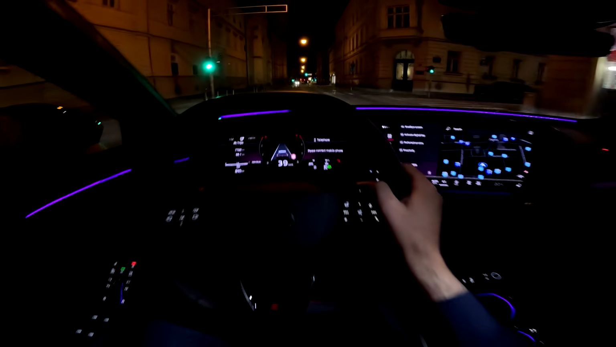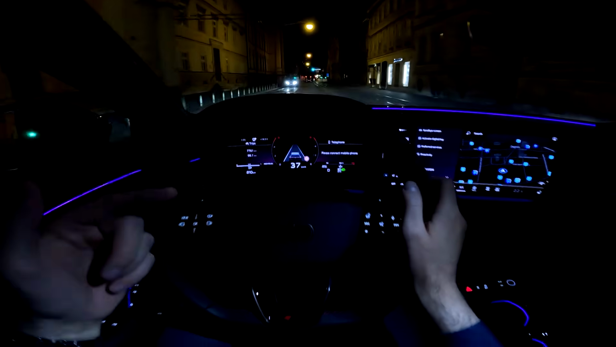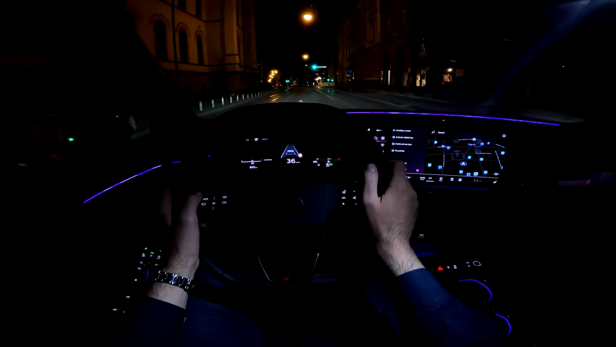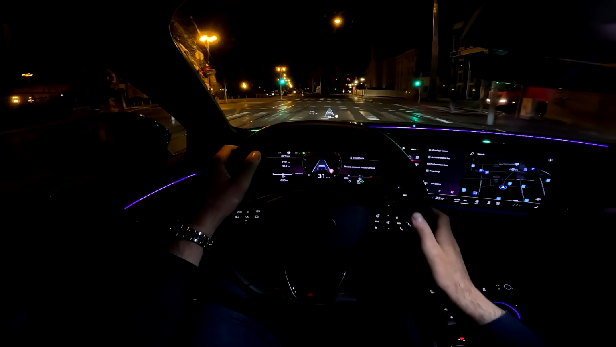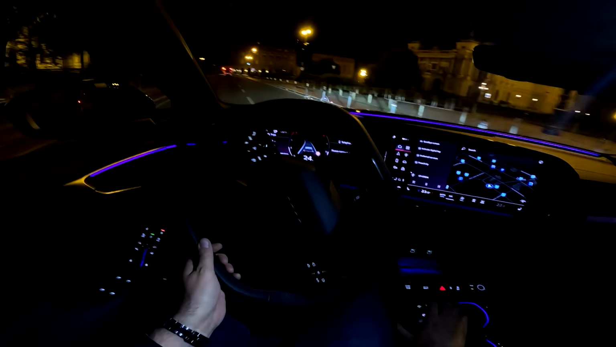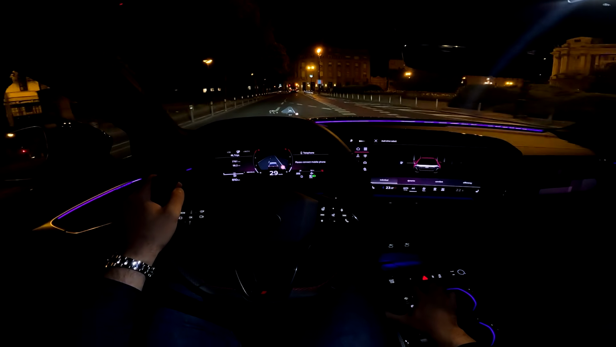For example, now as you can see we are coasting, so here are the revs and you have different layouts here in front of you. So if we press this is like the minimalistic view, and then here you have additional info on the left and on the right. And then also you will see when I change the driving modes here, so drive select.